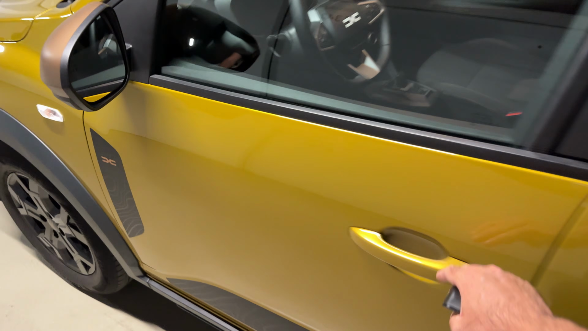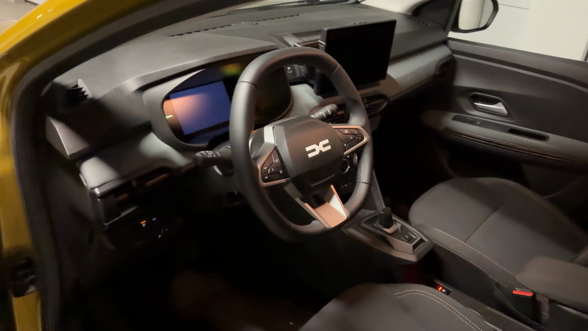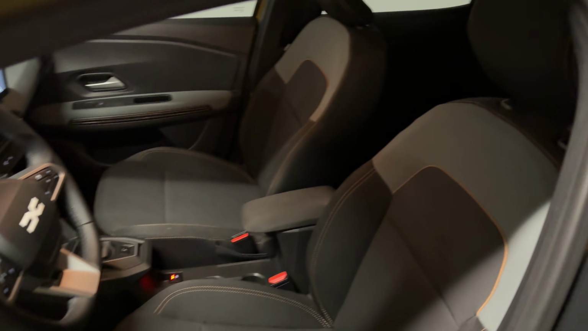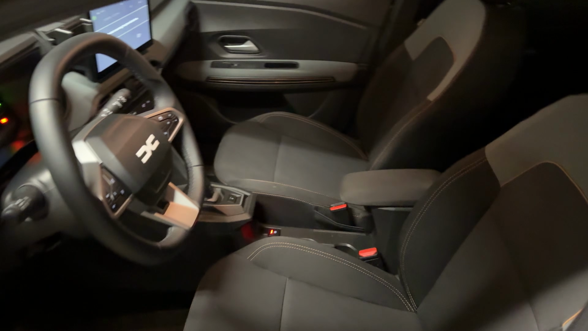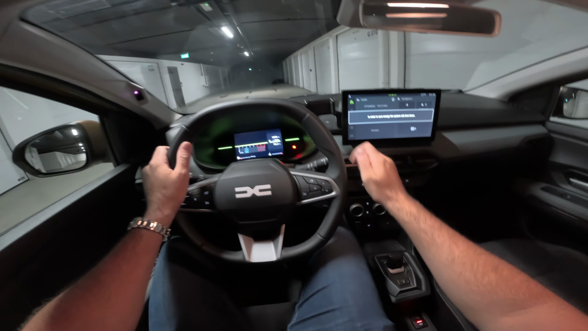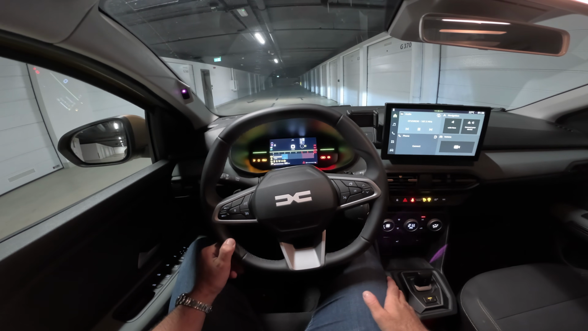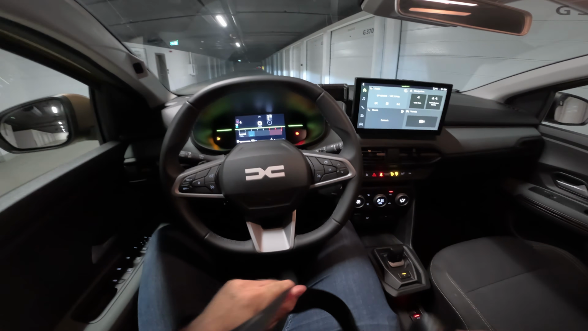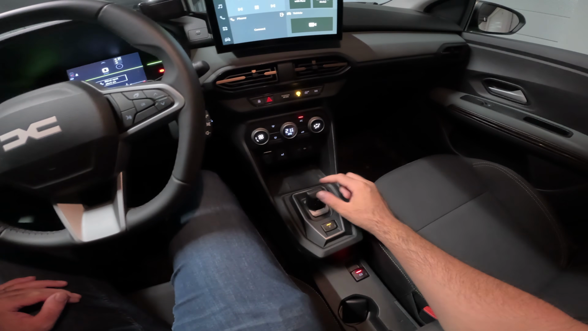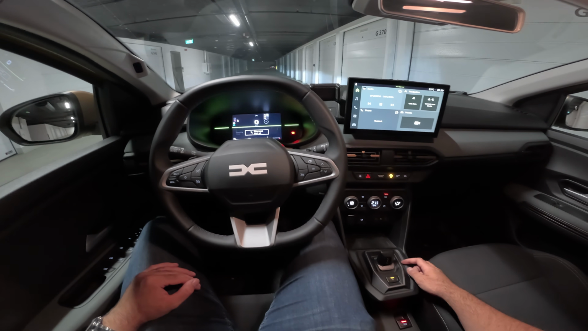So let's open the door. There we go. This is the new steering wheel and the lovely dual screen layout, the seats, and now let's see how that looks from driver's view. There we go, this is how it looks. I will immediately start the car. The start engine button is located over there. Car comes to life, and we are ready. Here is the new gear selector for the automatic transmission. Here we have the 6-speed dual clutch automatic, and